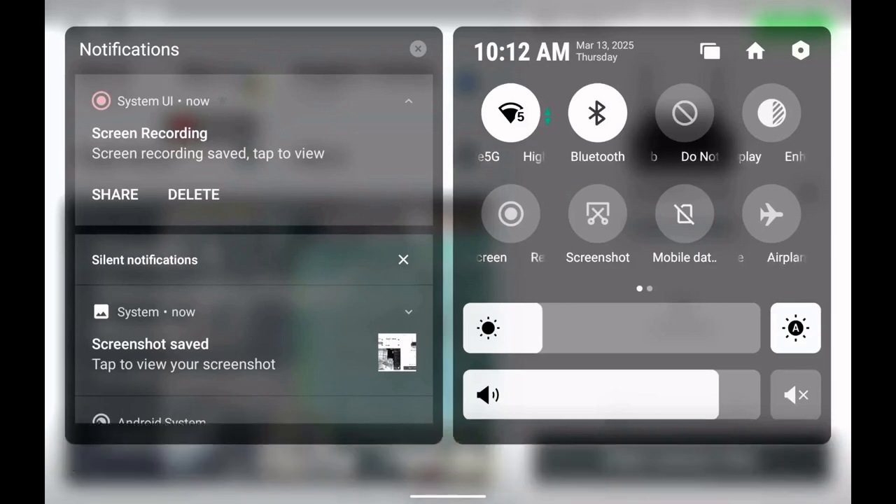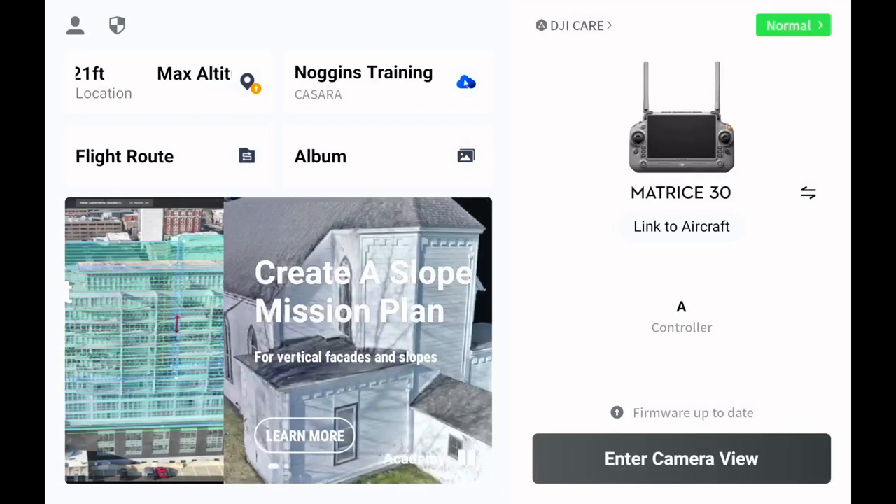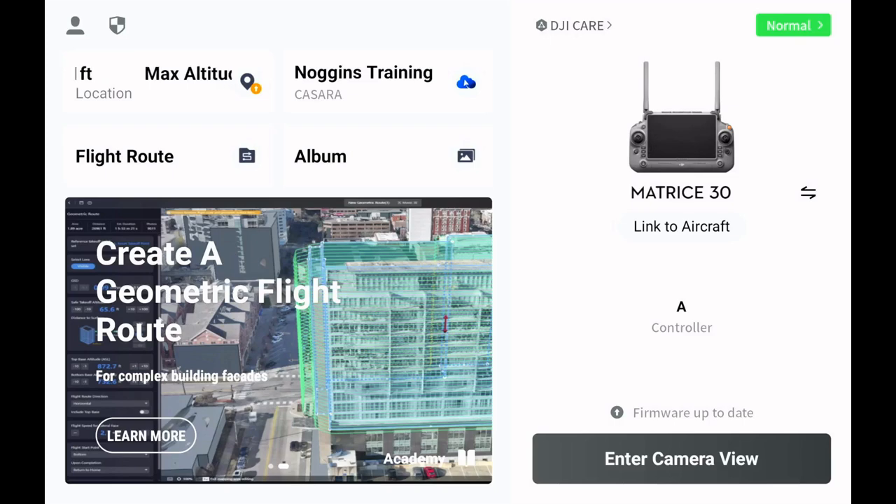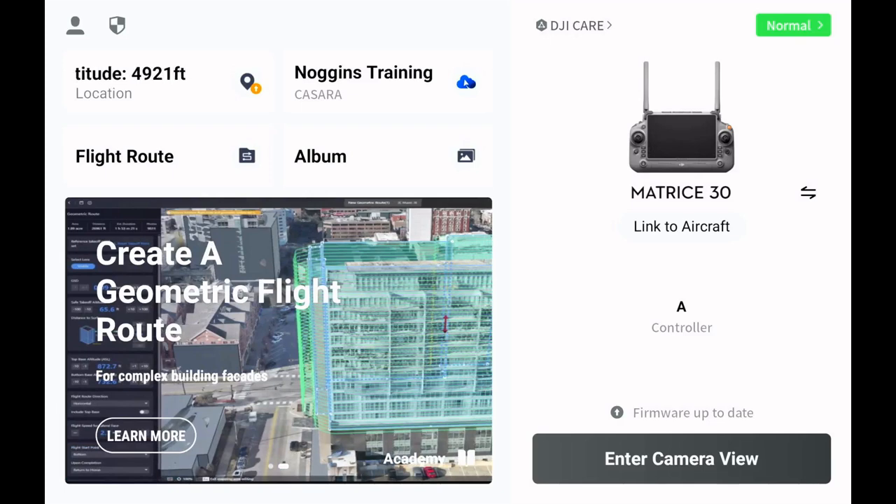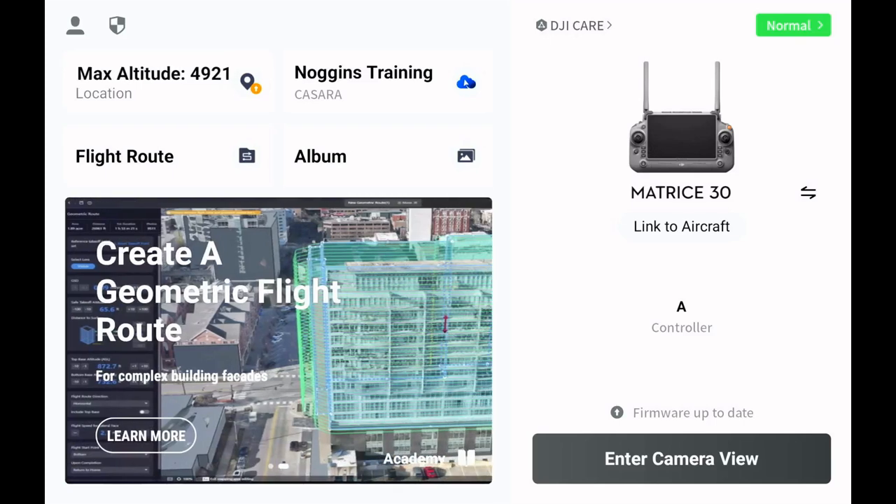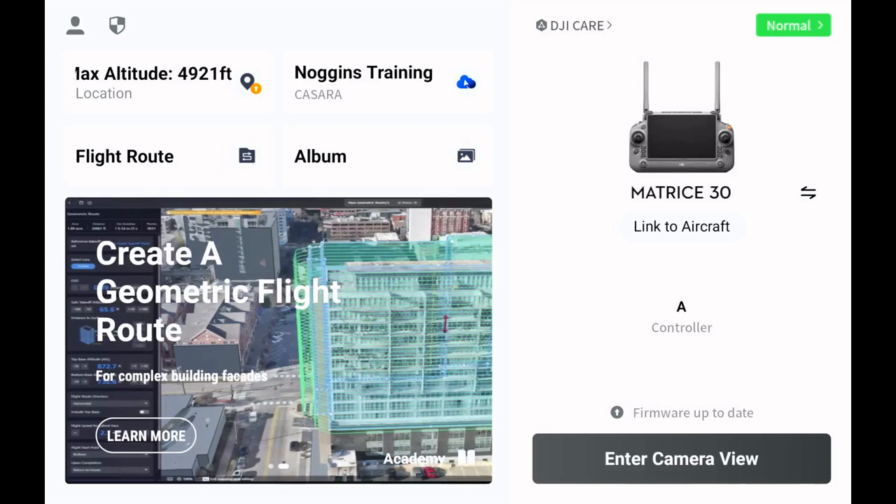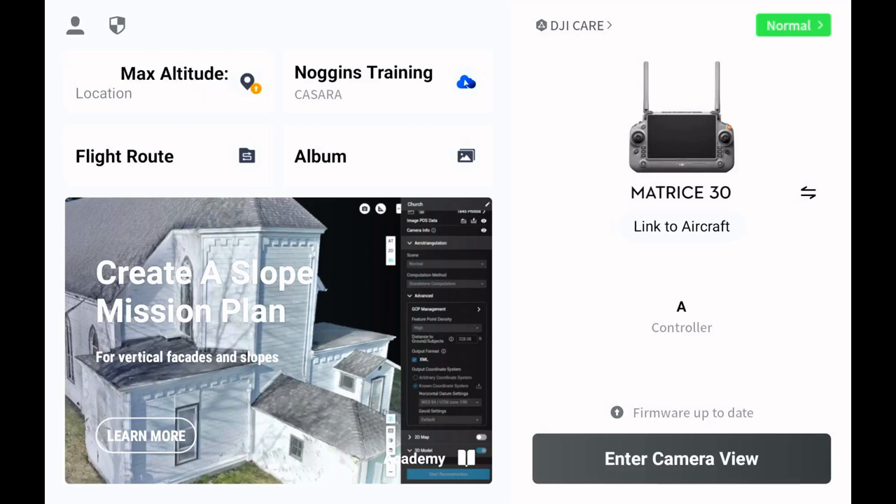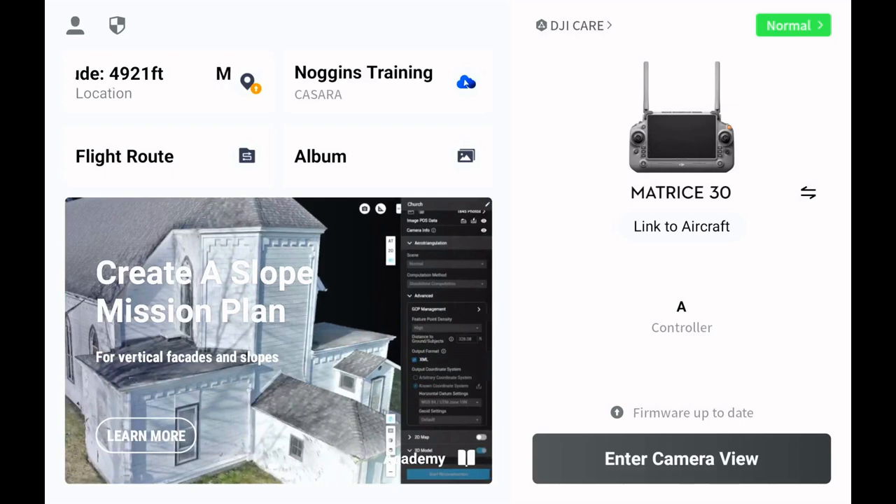just reverse the process. So now I have these files on the controller. Let's take a look at how we can get them off there. So one way would be to plug in a memory stick into the controller on the USB-A side.